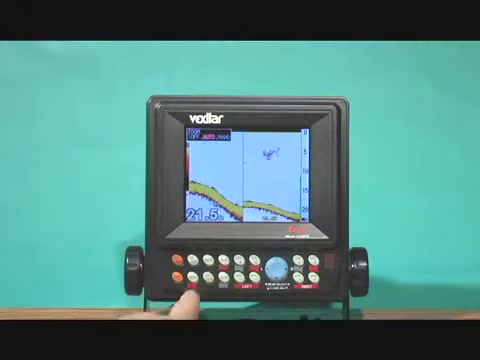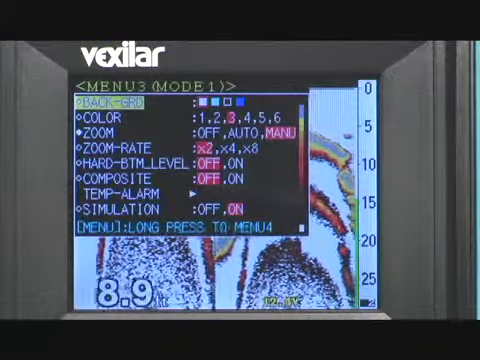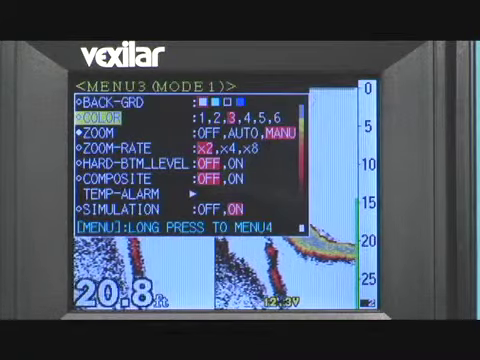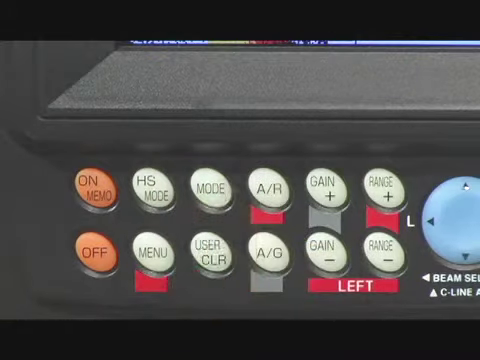With this key, you have instant access to any menu item you want. To set the item you want, simply navigate to the menu item, then press and hold this key until you hear a long beep. The AR key turns the automatic range control feature on and off.